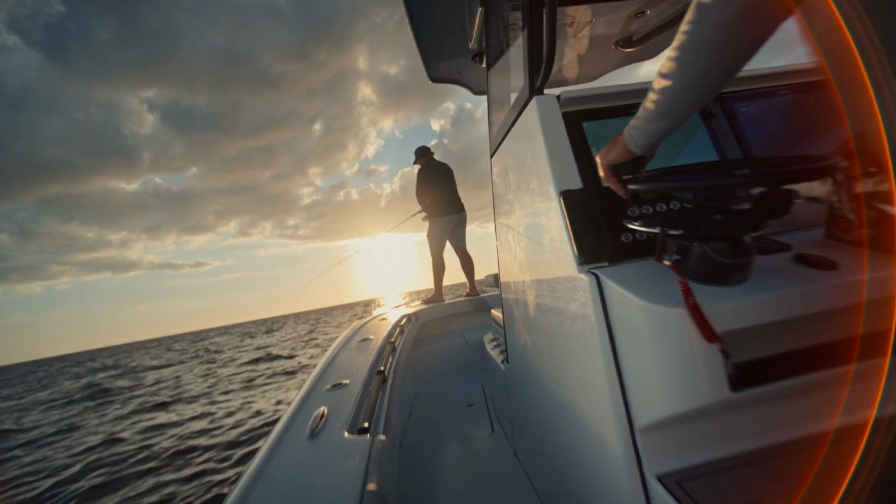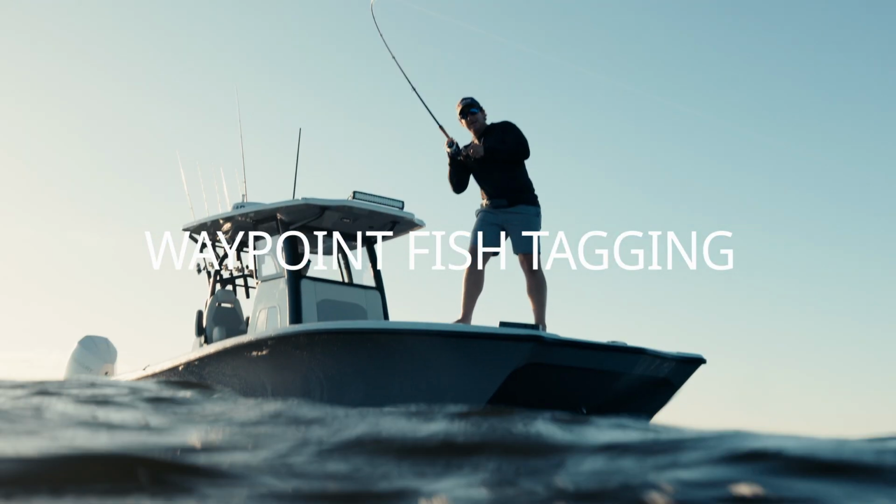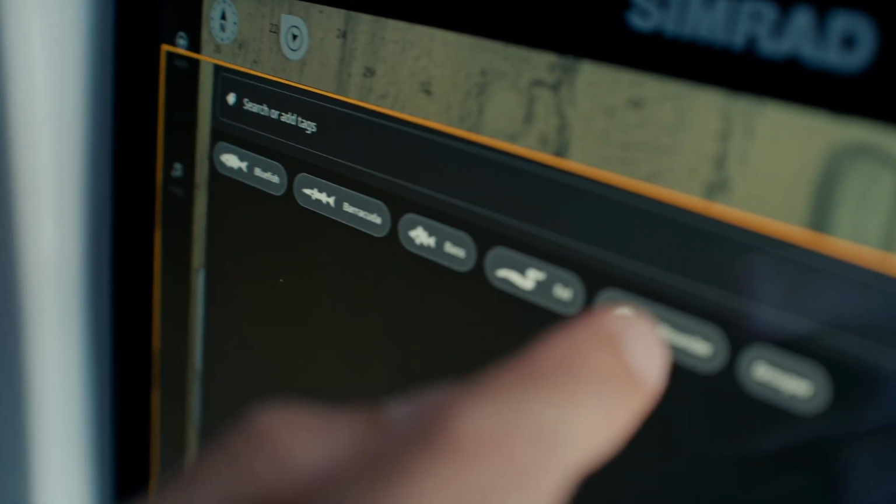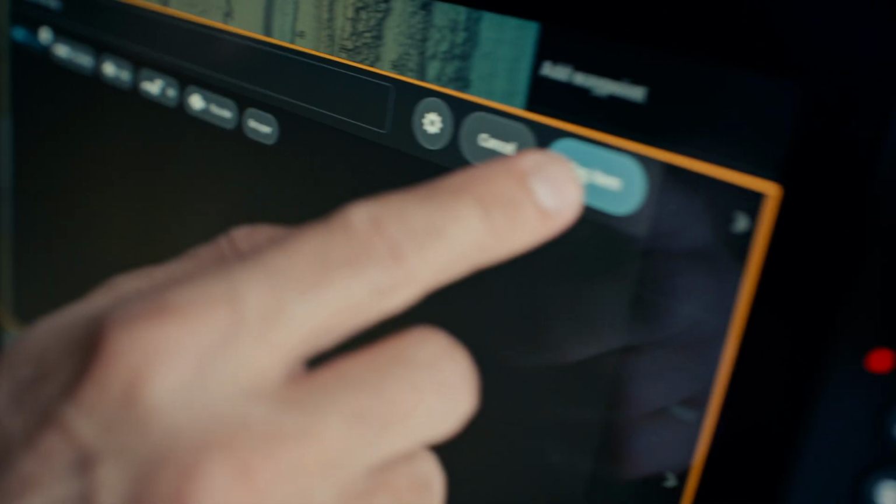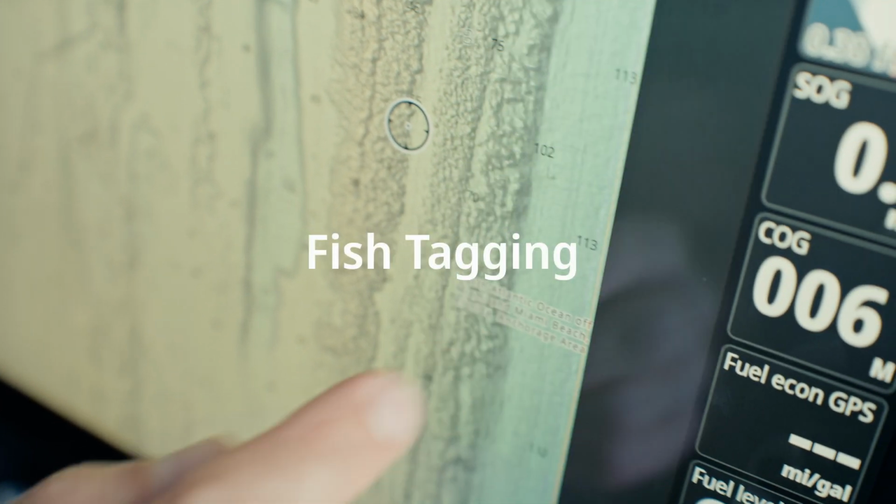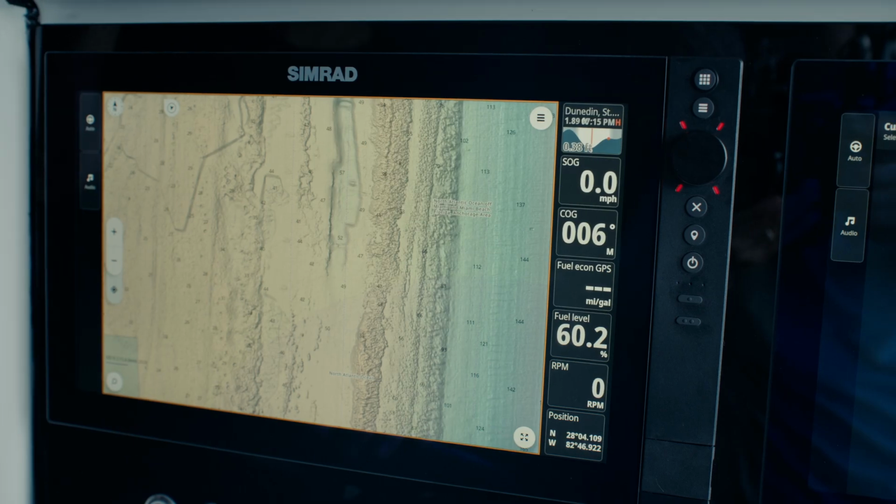Never forget a great fishing spot with Waypoint Fish Tagging. Easily mark and organize fishing hotspots with the ability to label waypoints with specific fish species. For anglers who save waypoints at productive fishing spots, fish tagging makes organizing those waypoints easier.